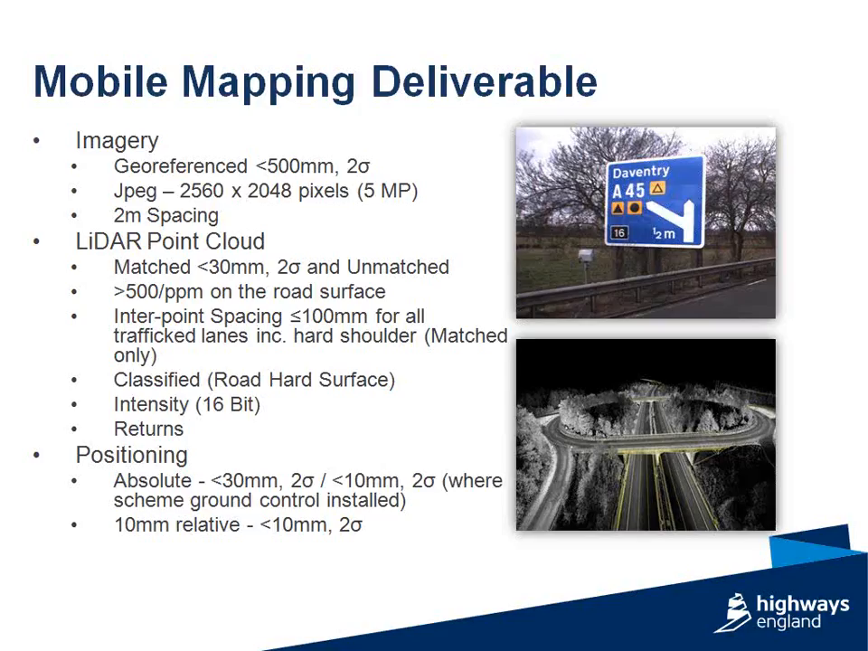In terms of the LiDAR point cloud, the data, once it's processed, is provided in 2 states: matched to within 30 millimeters of its coincidental position, so planimetric mapping, matching on an interval roughly 100 meters usually, and again at 2 sigma, and also unmatched. And the reason why Highways England require matched and unmatched data is because that feeds into different processing streams, which I'll go into a little bit later on.